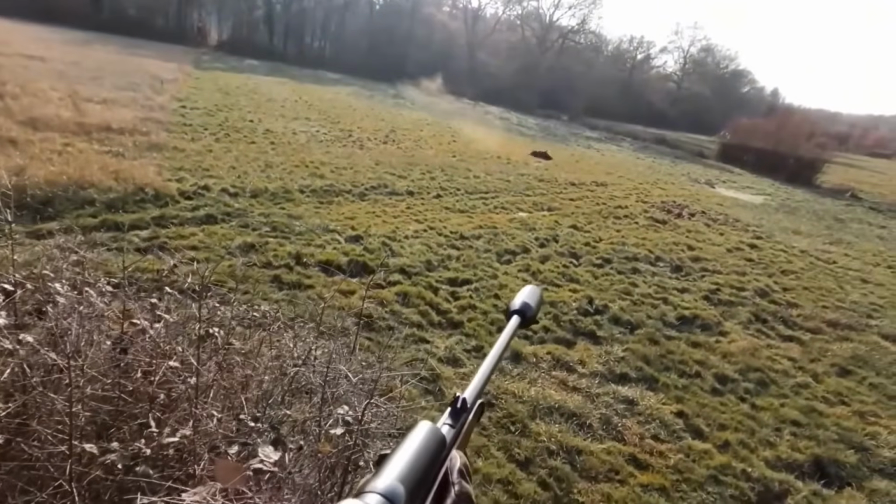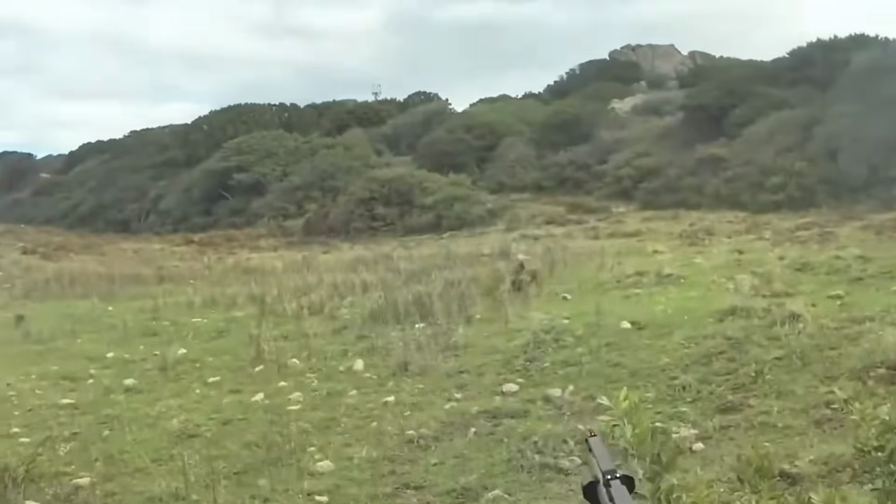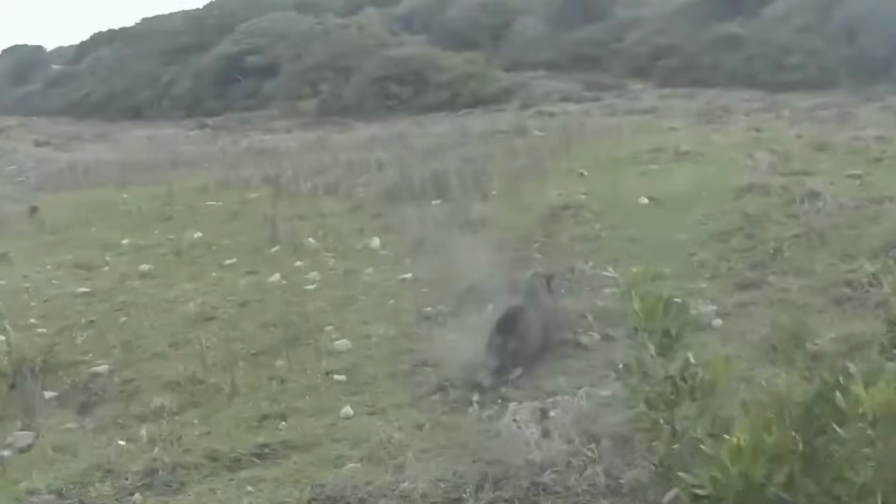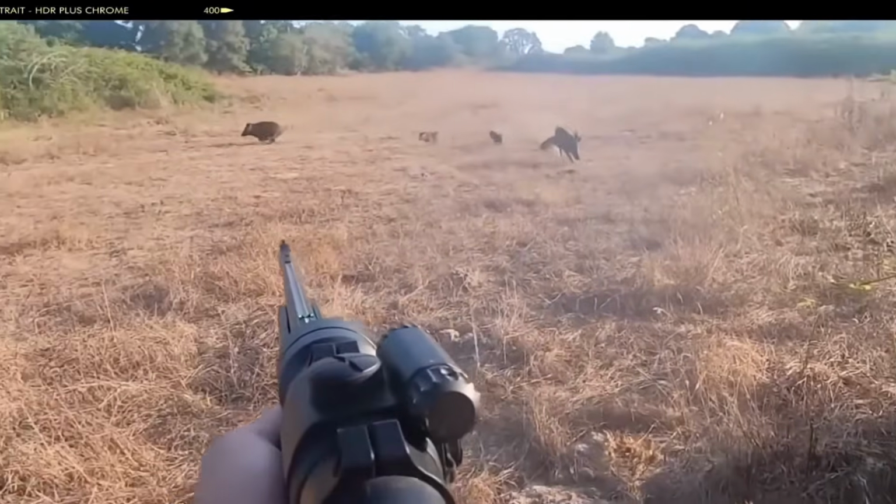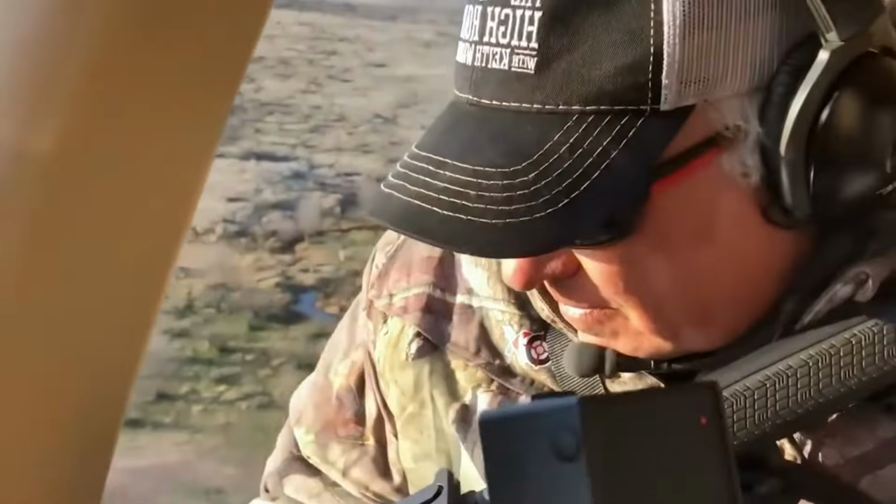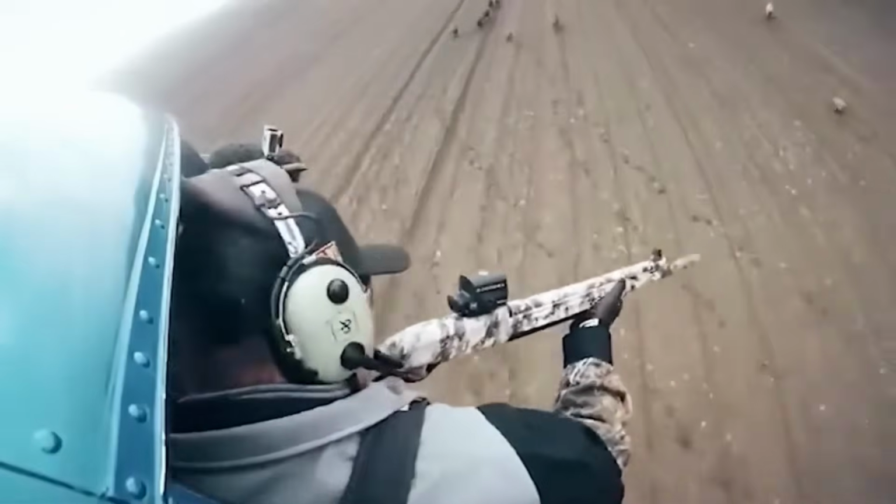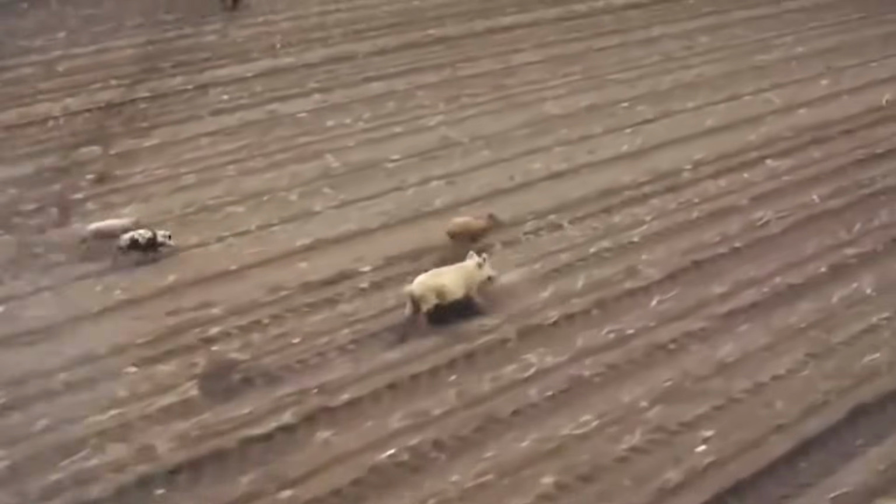In one mission, a sniper spotted a massive boar. Waited for the perfect moment and dropped it with rapid gunfire.